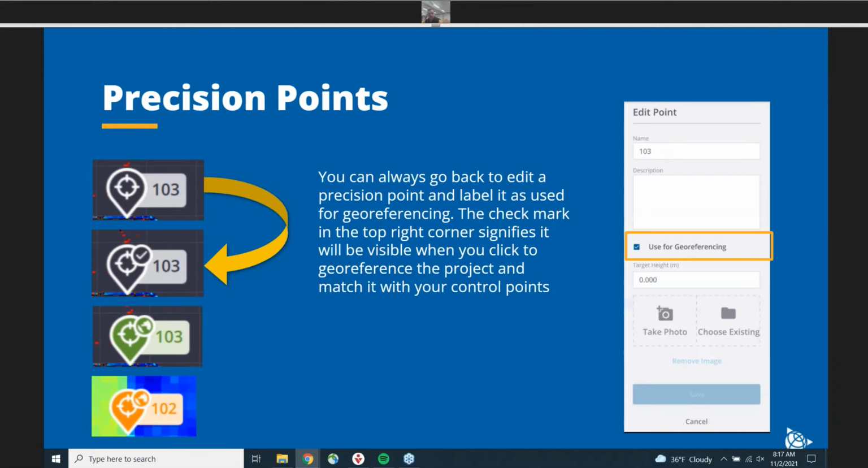Okay, continuing on. As I was alluding to, you can change a precision point to be used for georeferencing even after you take it. This really just determines whether or not the point is visible while you're inside the georeferencing workflow. If there are areas of interest that you want a precision point on, but you don't plan on using for georeferencing, or that you thought you could use but didn't want to do another setup with your total station to see that point, you can easily uncheck or recheck it.